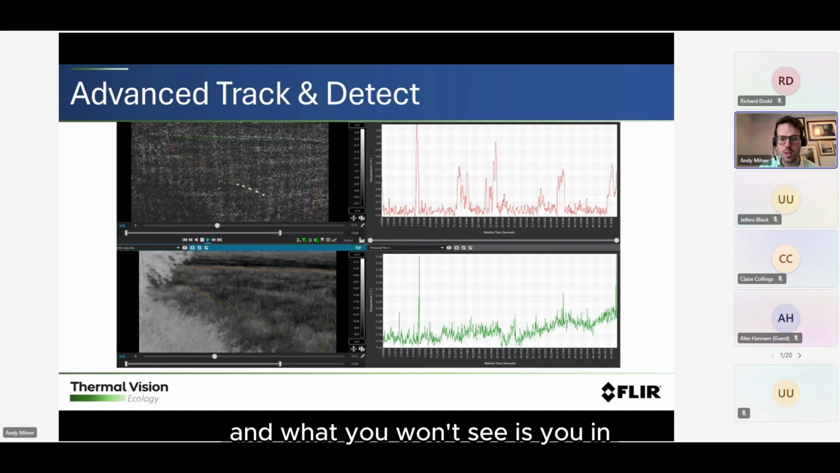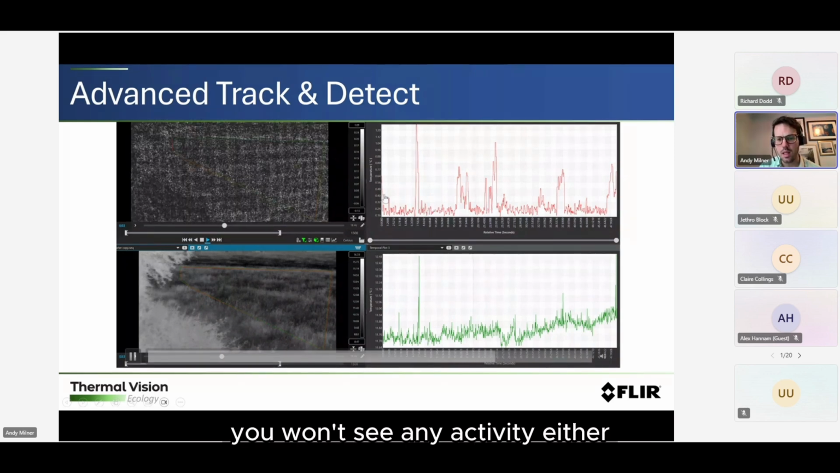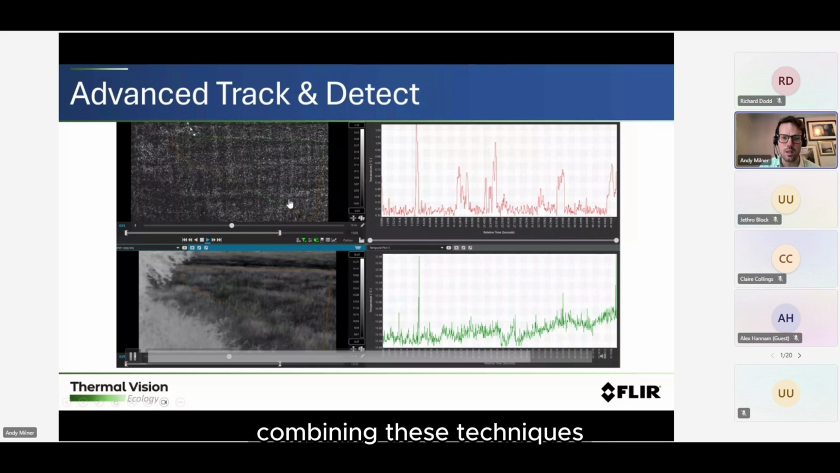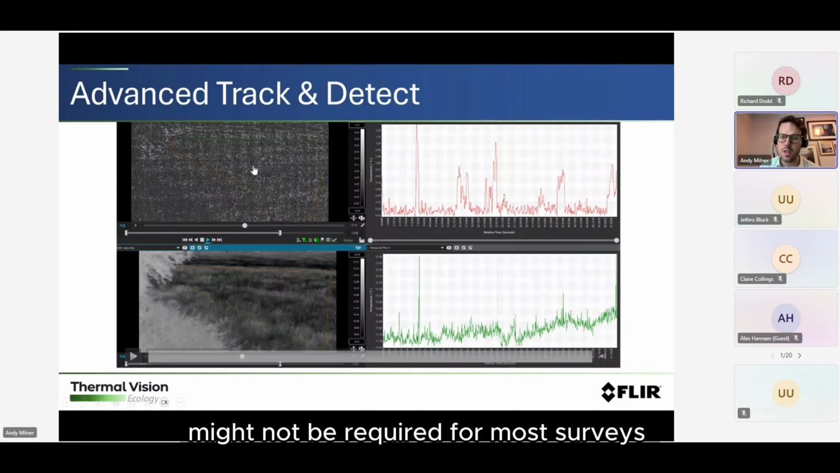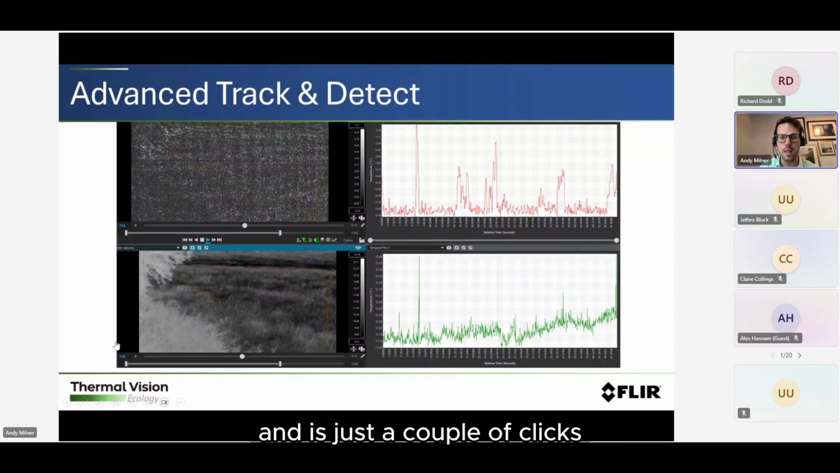What you won't see is, when there aren't any noticeable spikes, you won't see any activity either. So this gives us confidence that by combining these techniques, we can see anything. If there's a bat there, we will see it. This kind of sensitivity might not be required for most surveys, but the ability is there if need be, and it is just a couple of clicks.